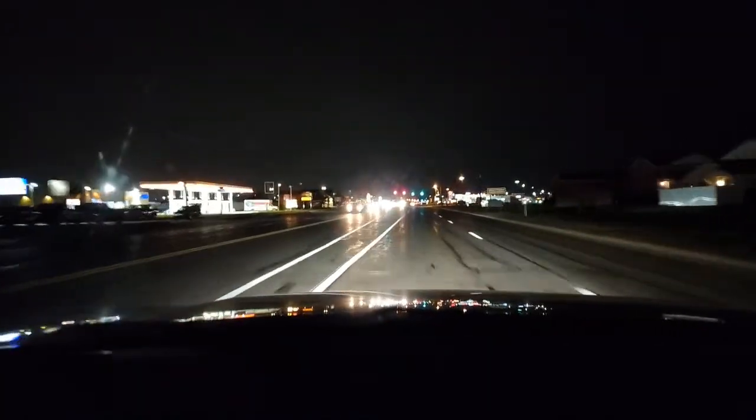And then I'm just maintaining. Speed limit here is 45, so I'm going to get it right up to the speed limit. I'm there, and I'm scanning left and right. Even though I have a green light in my favor, you got to look at intersections.